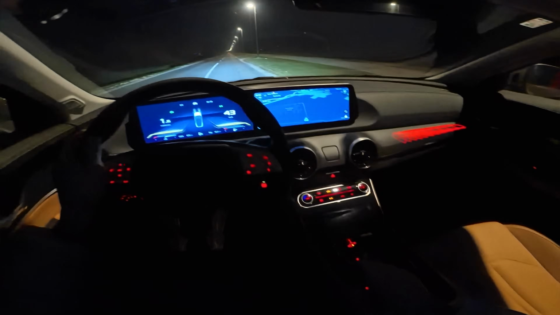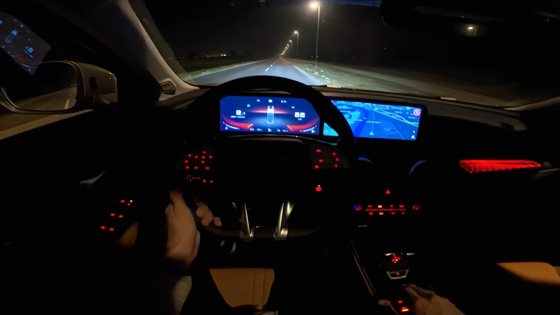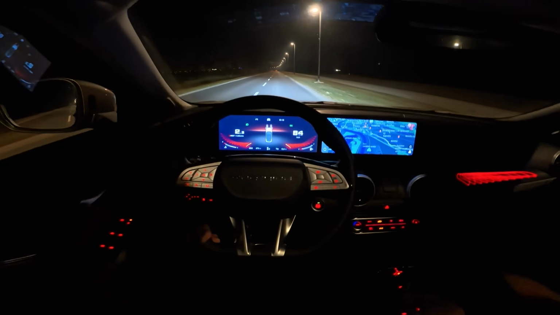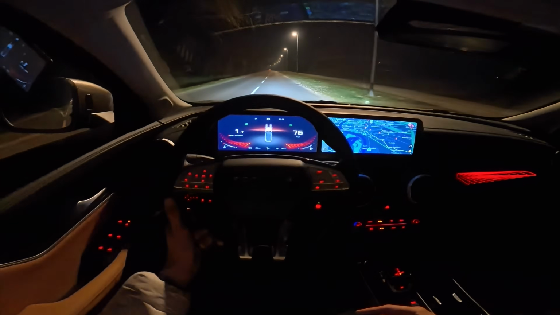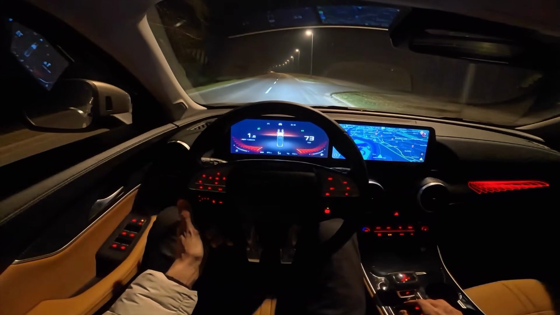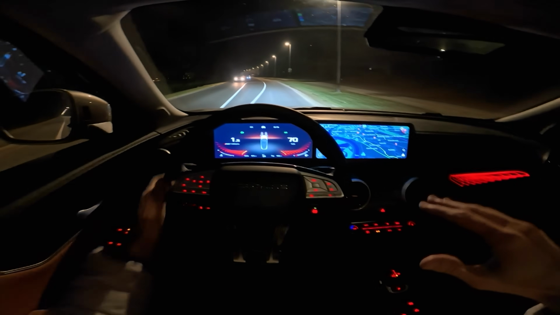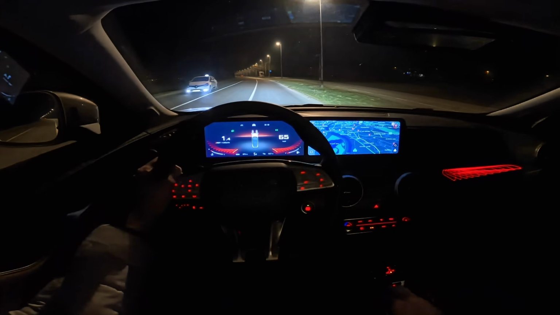Now let me just kick it into sport. So I'm going to speed up here from 50, just a little. Wow, and again, I didn't press it all the way, so it's not screaming, but it's accelerating very nicely. You might see the car is wobbling. Actually, the asphalt here is wobbly, so that's when you have a comfortable suspension, the car wobbles a little bit.